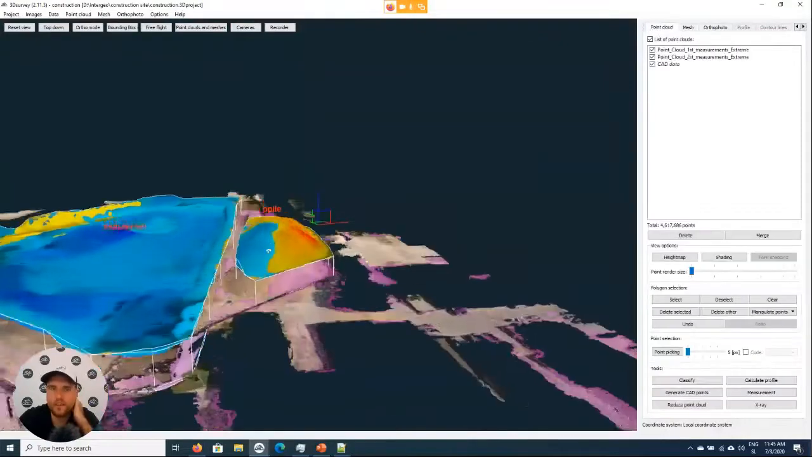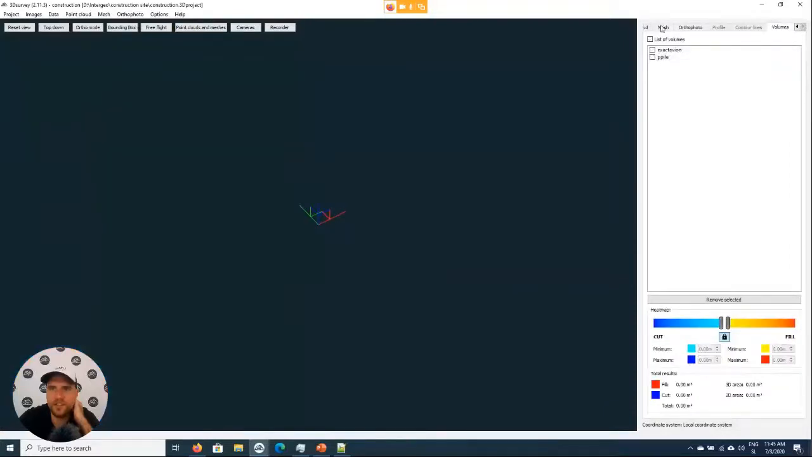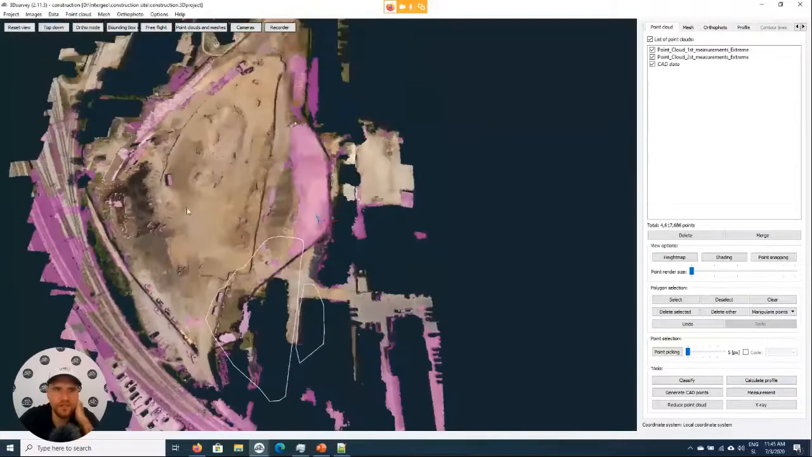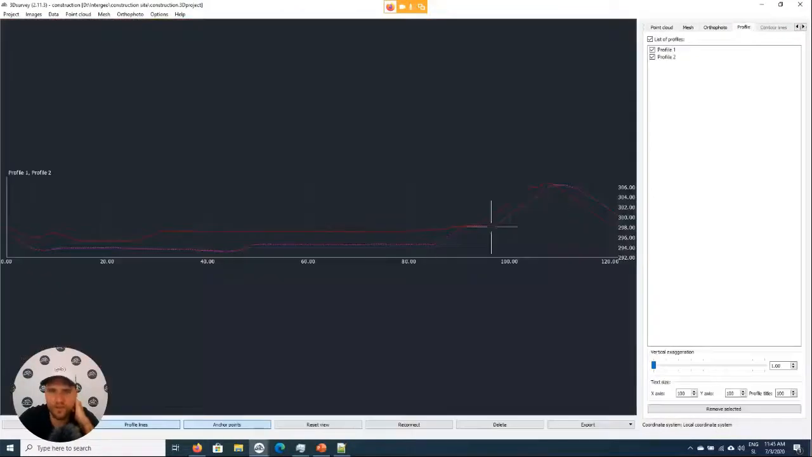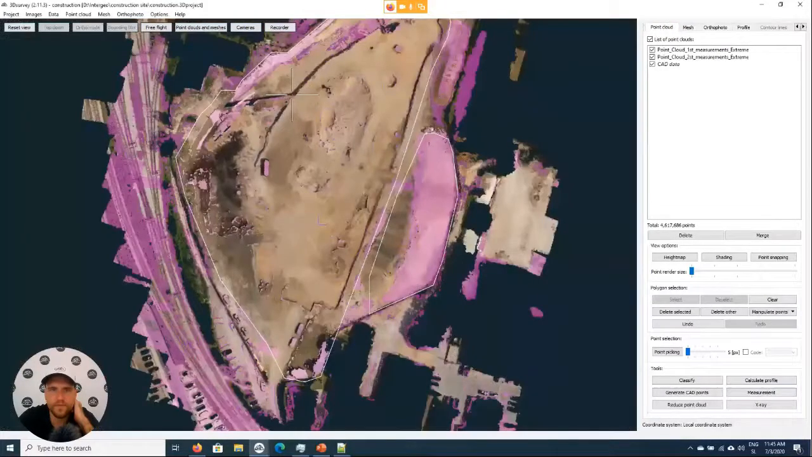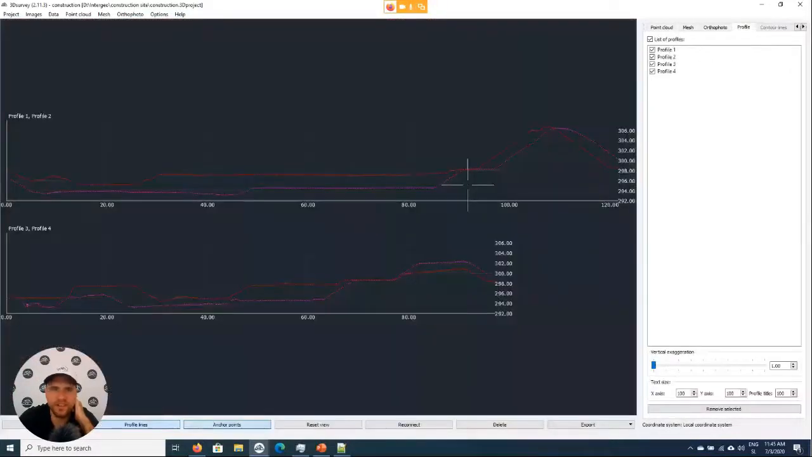Now the second step will be to calculate some vertical cross sections, for the report. So this one, calculate profile. I'll just quickly make 2 of them. So here is the first one. It's already visible here in 3D and here in 2D view. Let's make another one. And we also have another one inside.